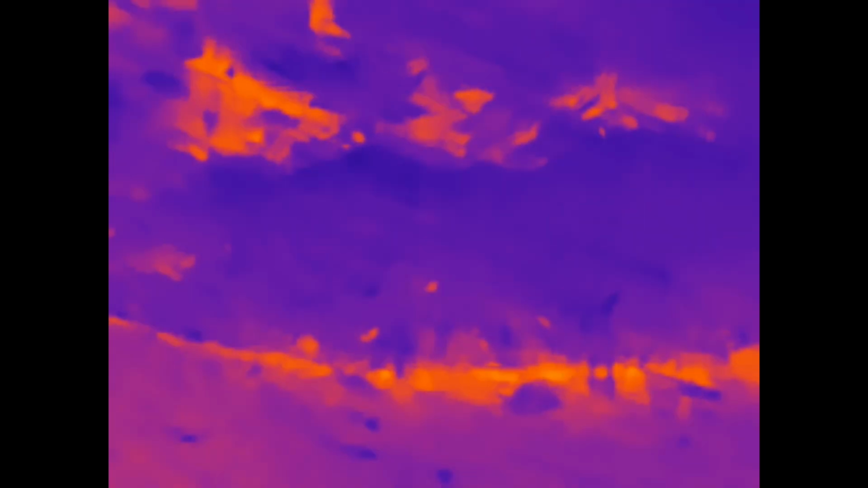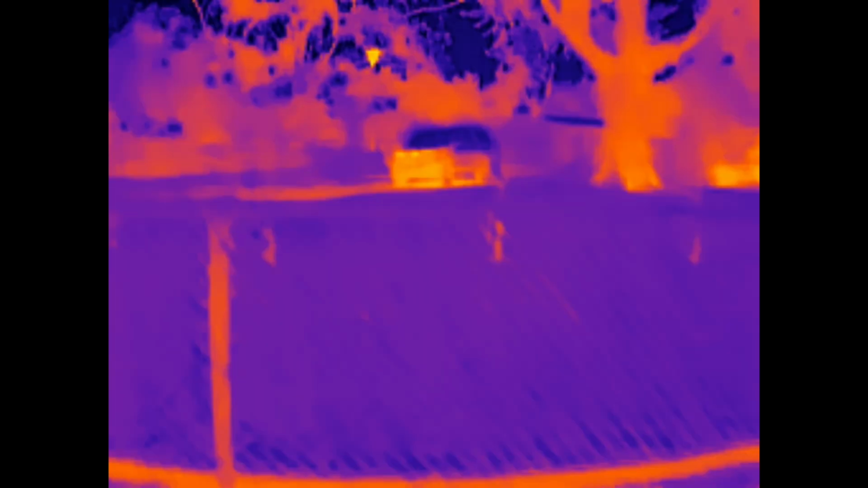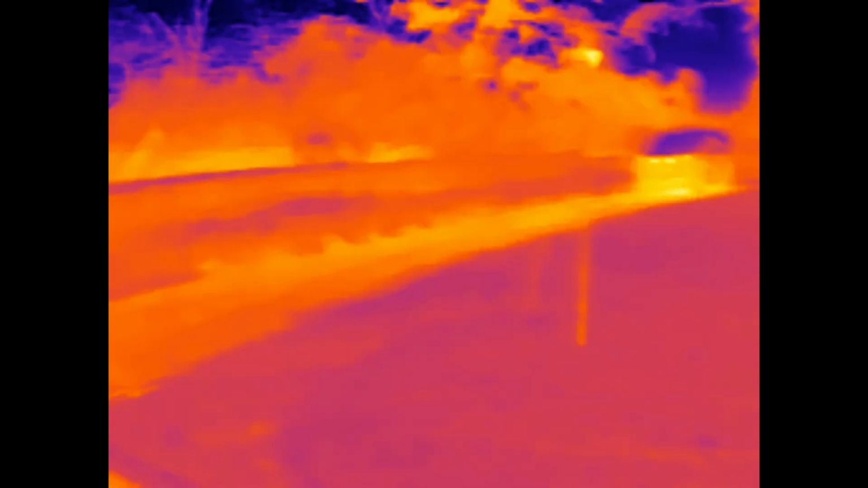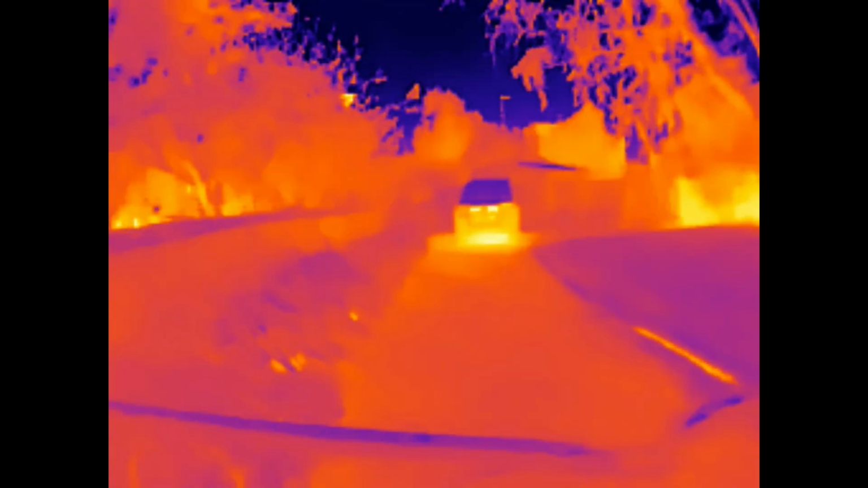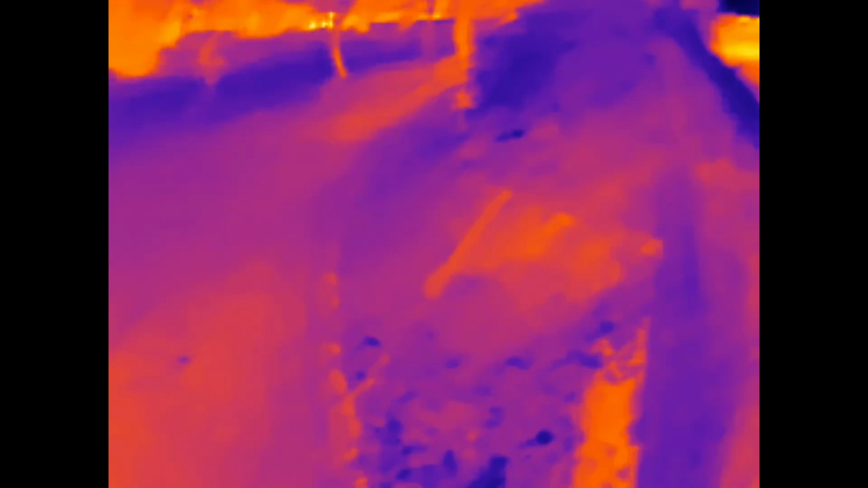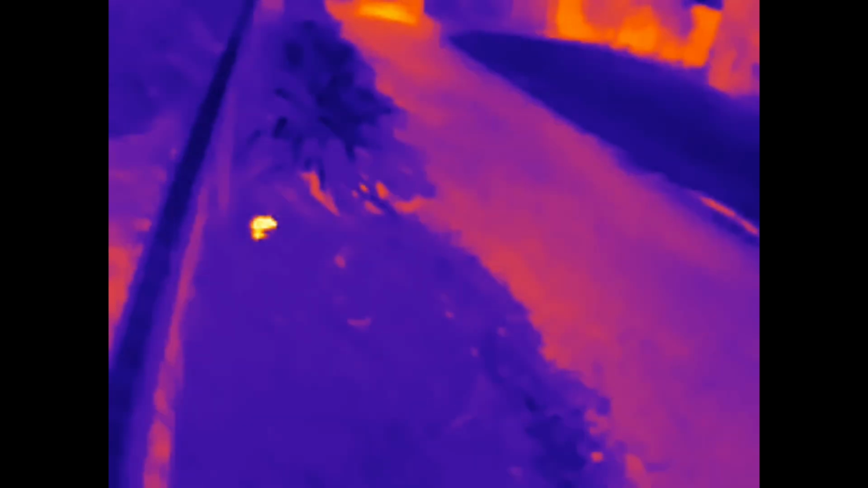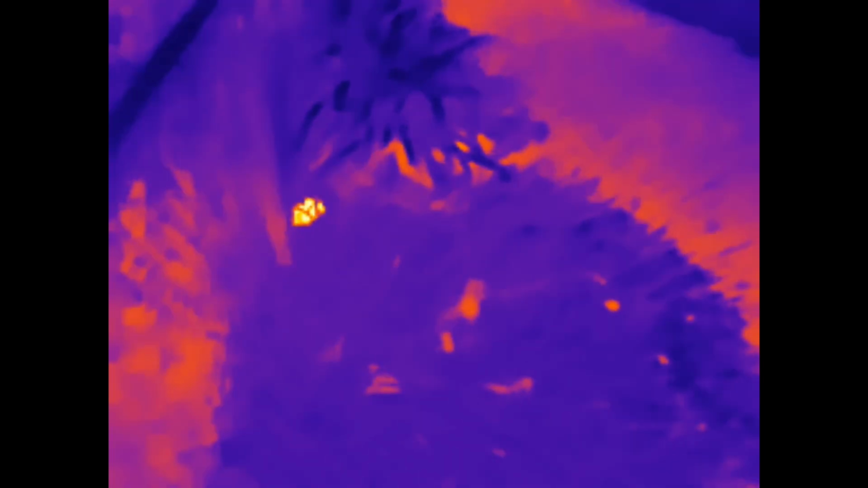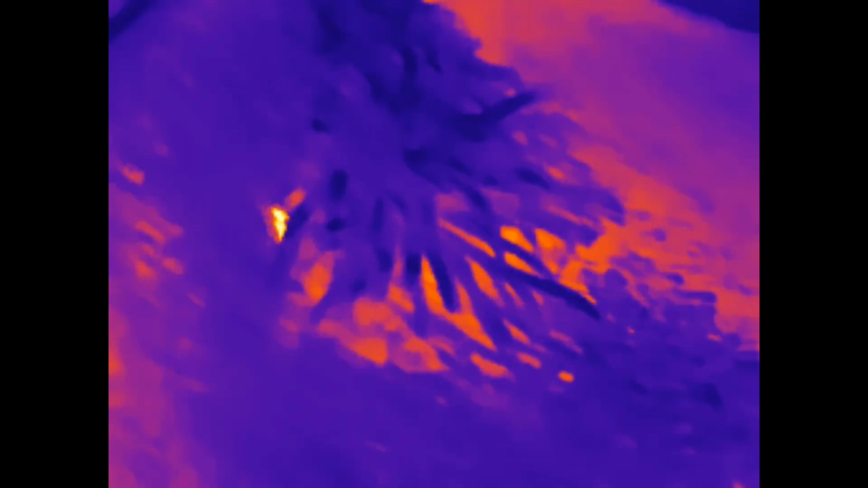I'm gonna spot some mice. Sometimes they hide in these little bits of plants and stuff. There's a car there. It's hotter at the front. Go around the side and just see. Oh, what's that? There you go. It's a mouse. Okay, I'll get a bit closer. Only a rabbit, maybe.